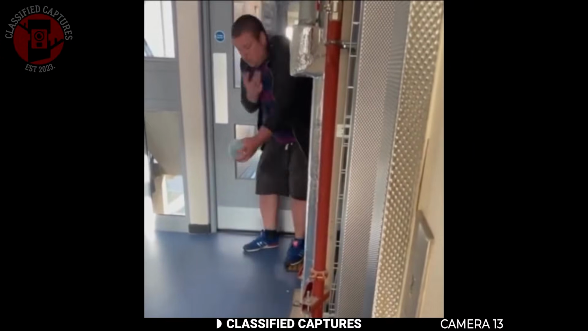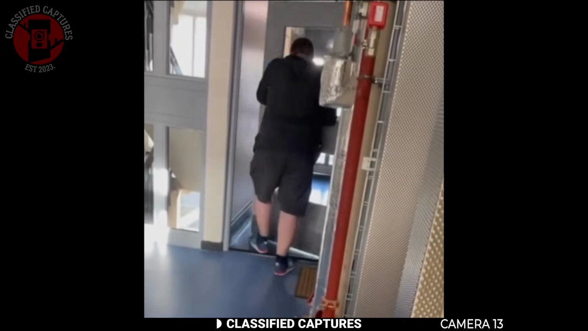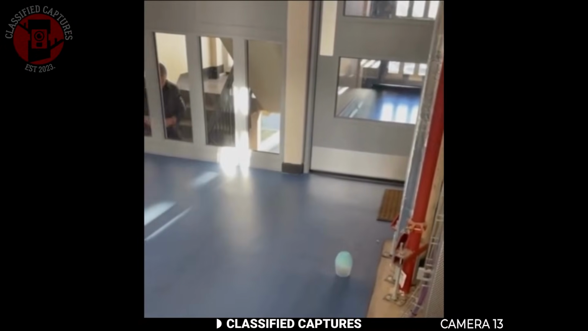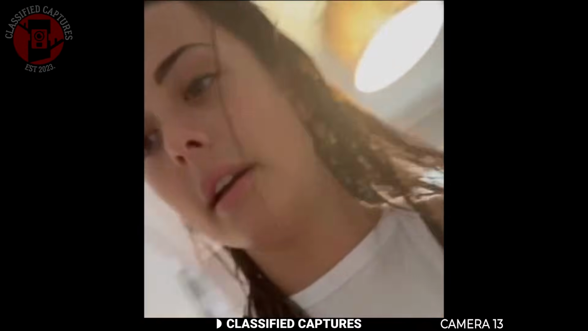The woman, understandably frightened, began yelling from a doorway demanding answers. The man didn't react much. After a few tense moments, he simply placed the strange object on the ground and walked away down the stairs. But things took a darker turn shortly after. Moments later, the man began climbing back up the stairs towards her apartment again.